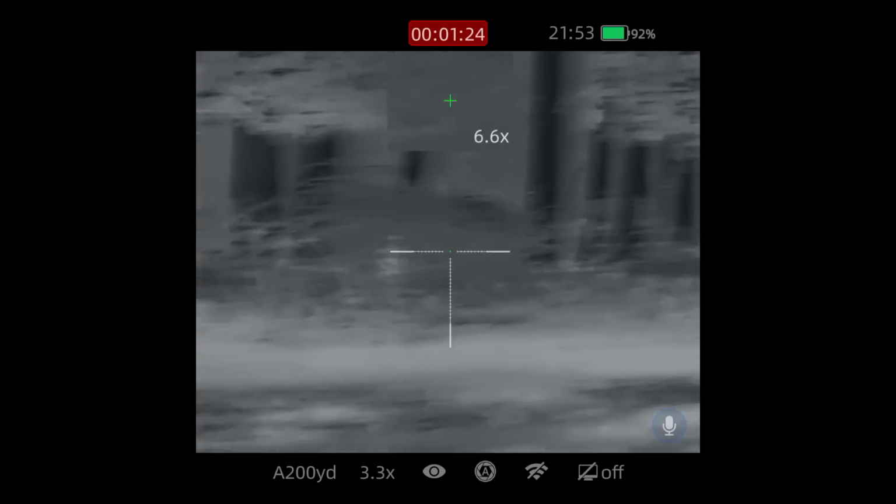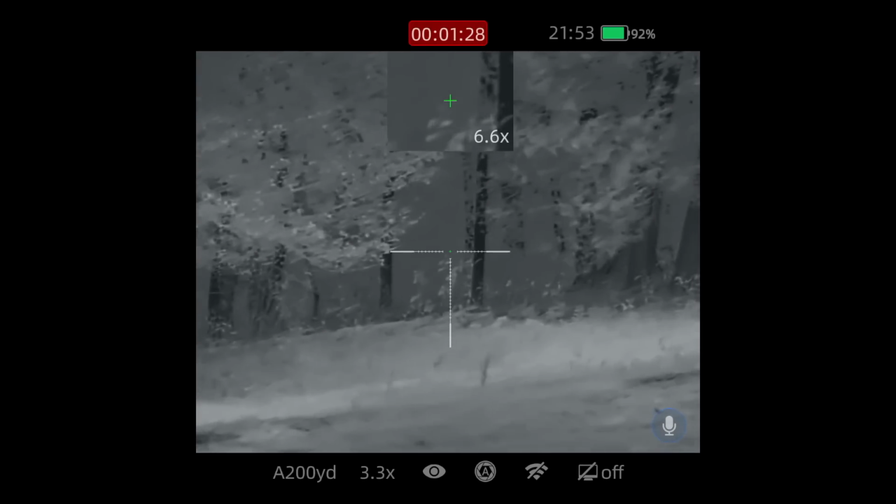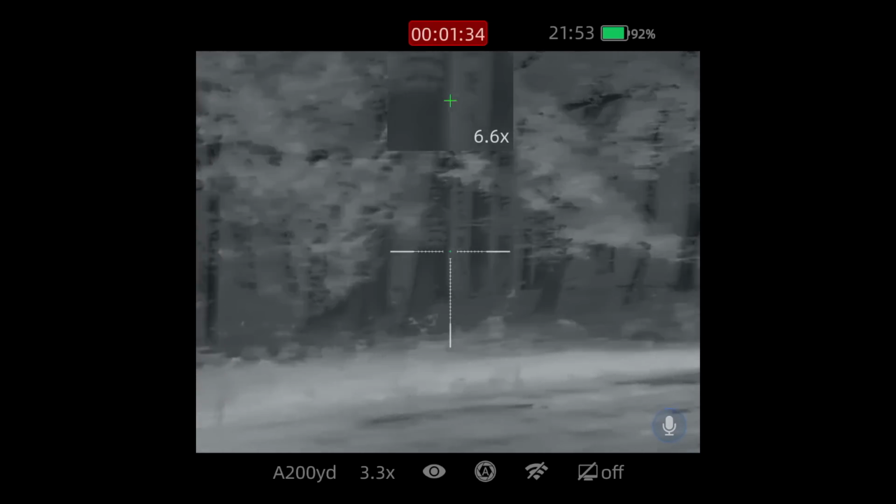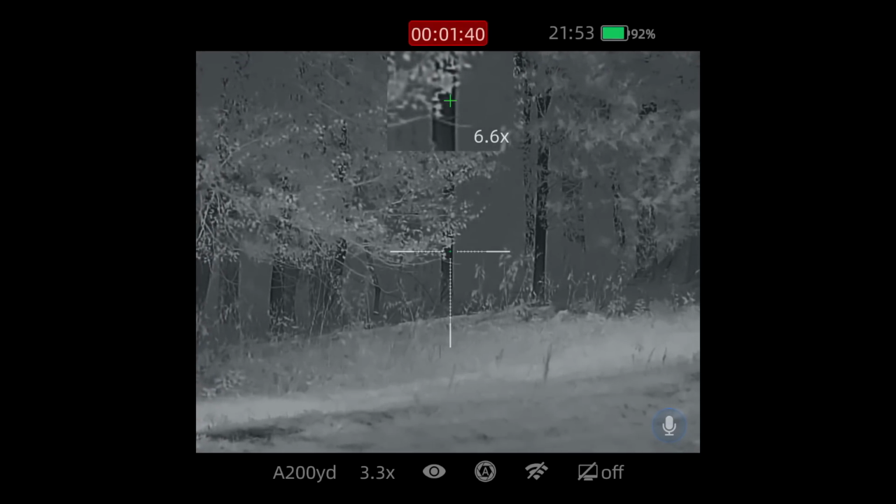Not that far. No. Boy, that right there is close. Very close. I see him right there.